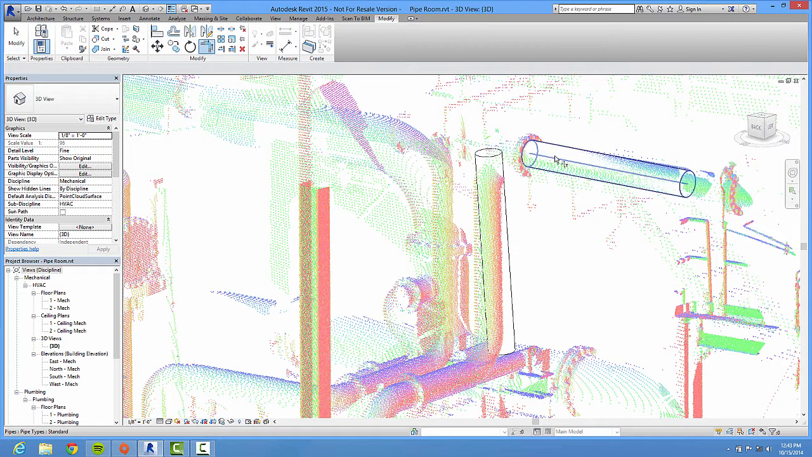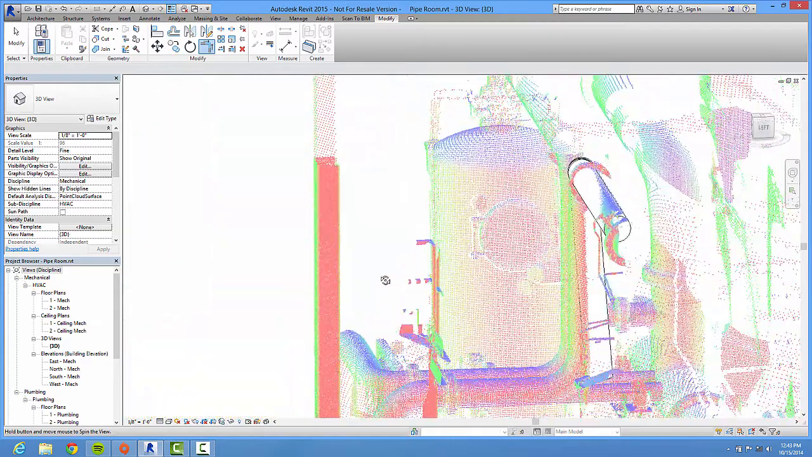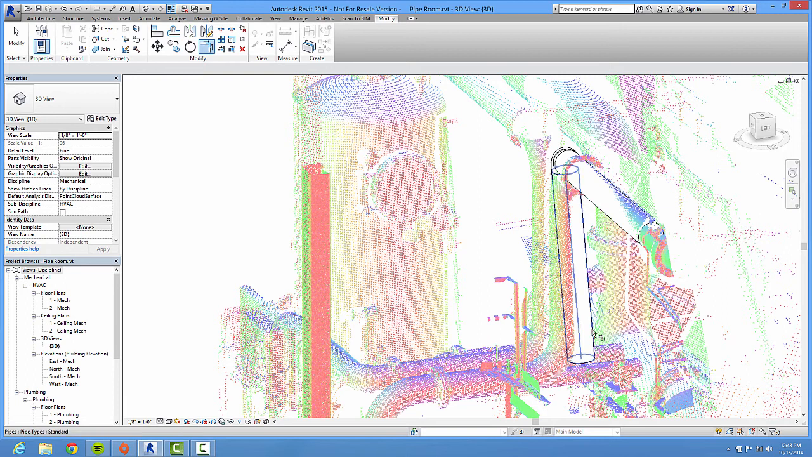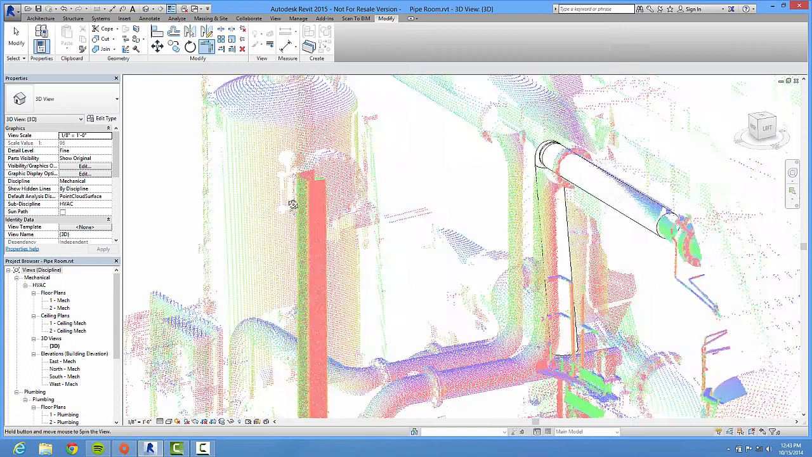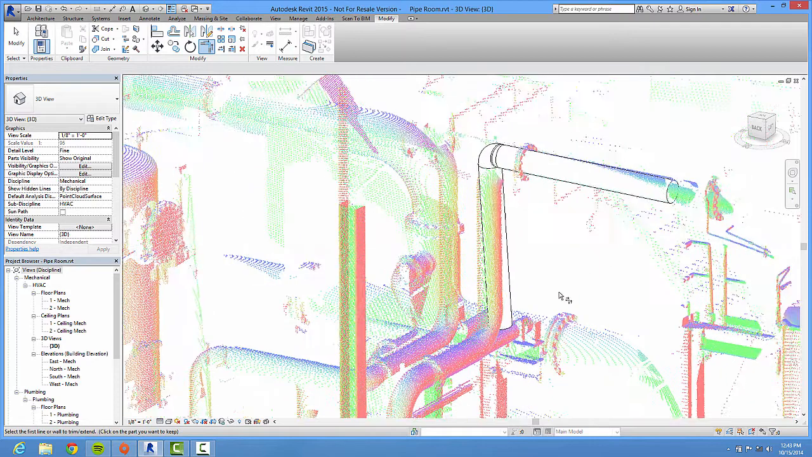Cross your fingers. I've never tried to do it on something that was that out of line. Come on, there we go. So there it brought the pipe together for us, and oh wow. I can see I really got the wrong stuff when I was going for it.